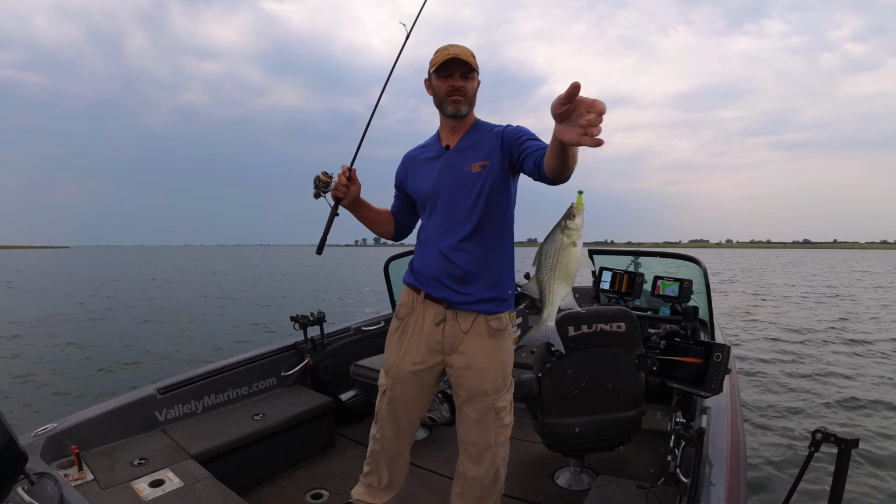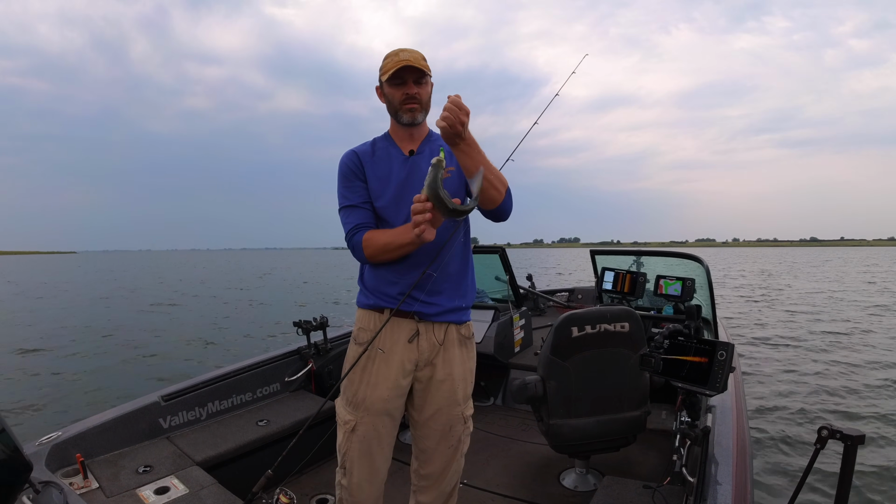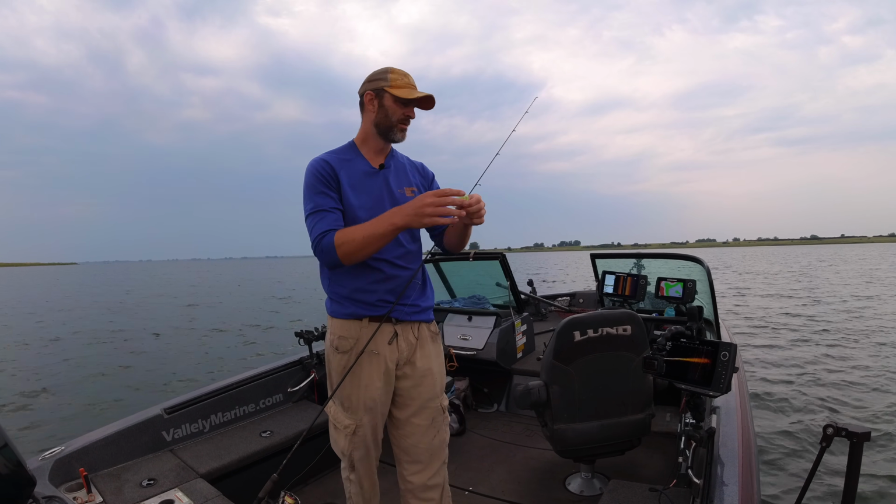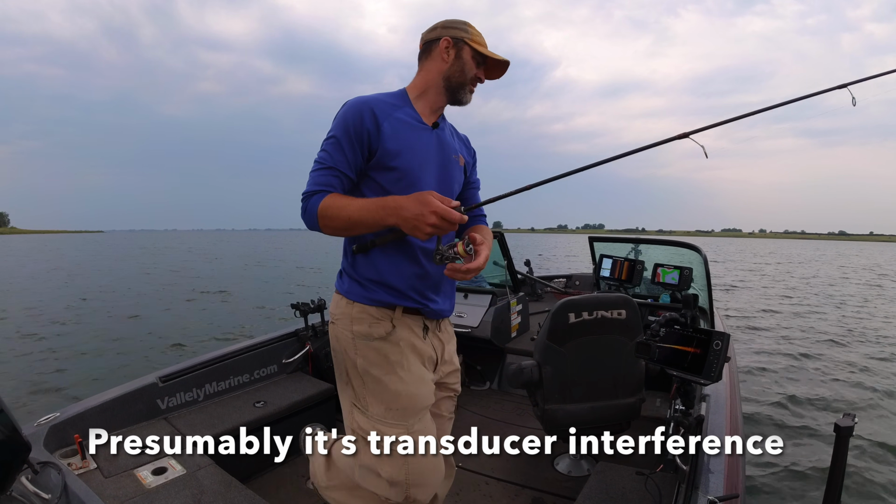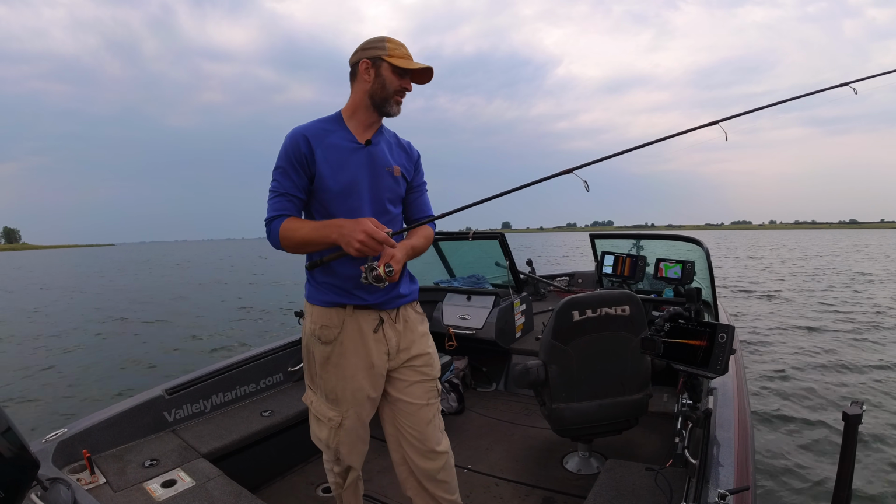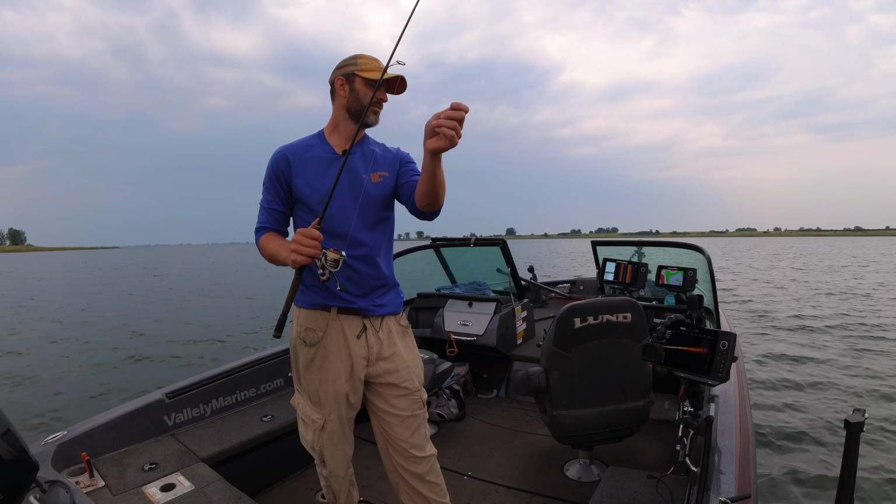That's a white bass. Now we know what white bass also look like on Mega Live. If I turn my transducer off, that solar beam would probably go away, but we're gonna roll with it. I don't see anything better than a white bass yet that I can tell.